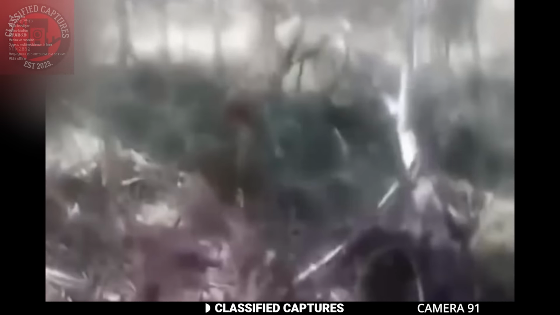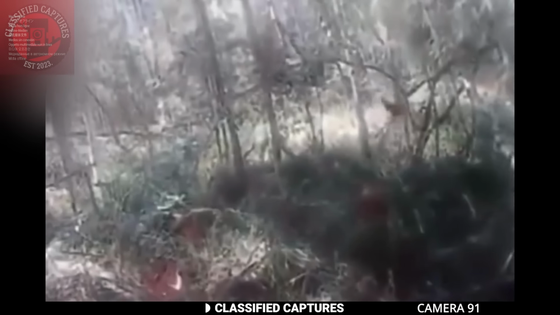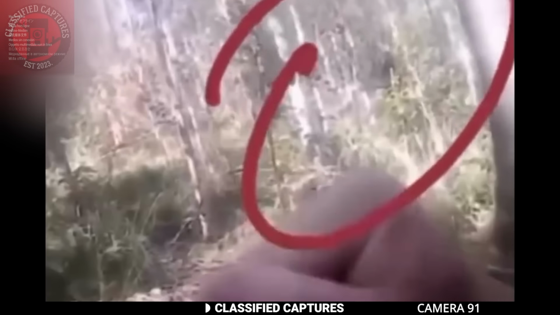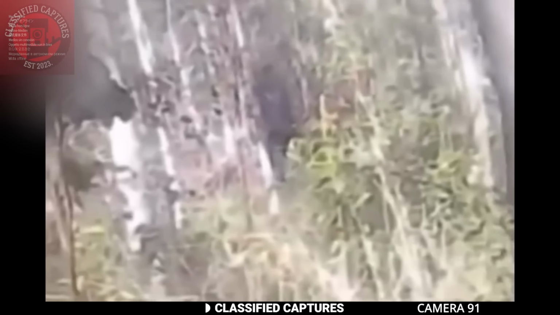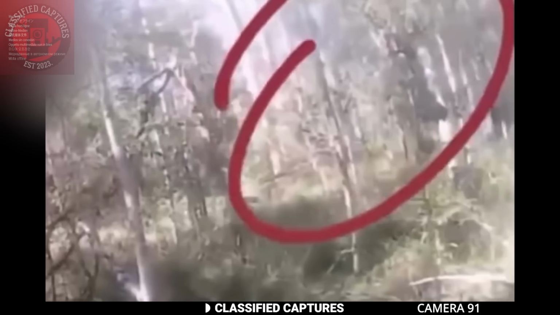A man went out hiking. He didn't say where, but it's said that the area is very famous for a lot of Bigfoot sightings. As he was hiking, he noticed something walking among the trees ahead of him. It was a huge bipedal creature moving between the trees. He quickly took out his phone and started recording.